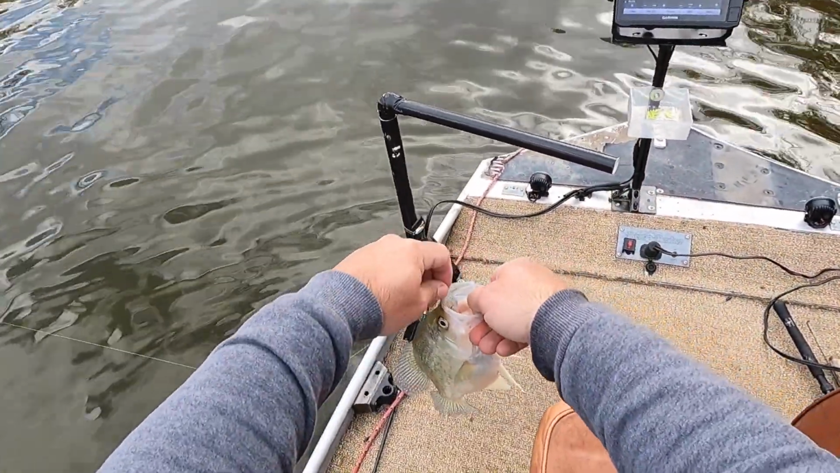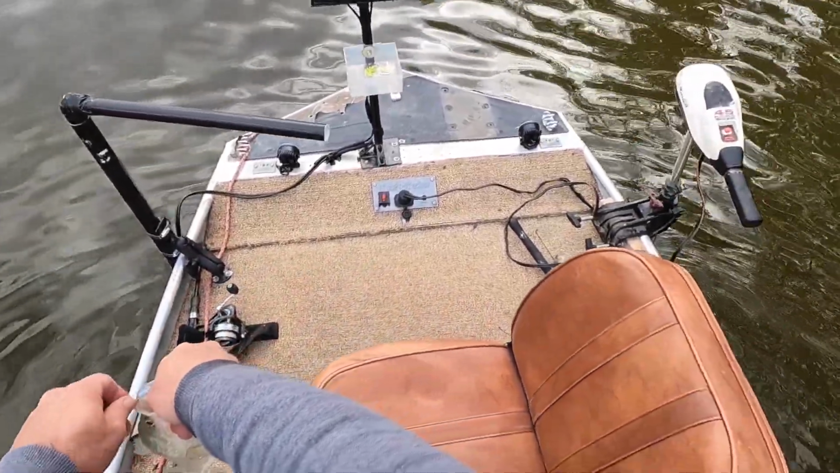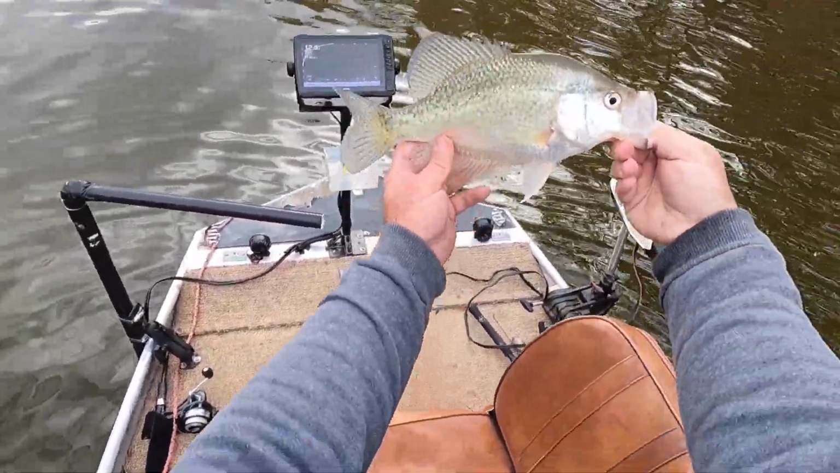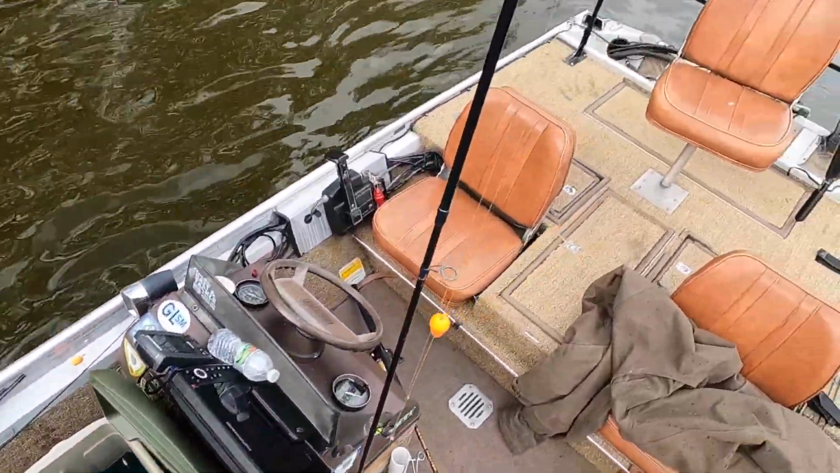Well, just got this one. But unfortunately, I just drove through my freaking tree. Let's see what that one's gonna go today, boys and girls.